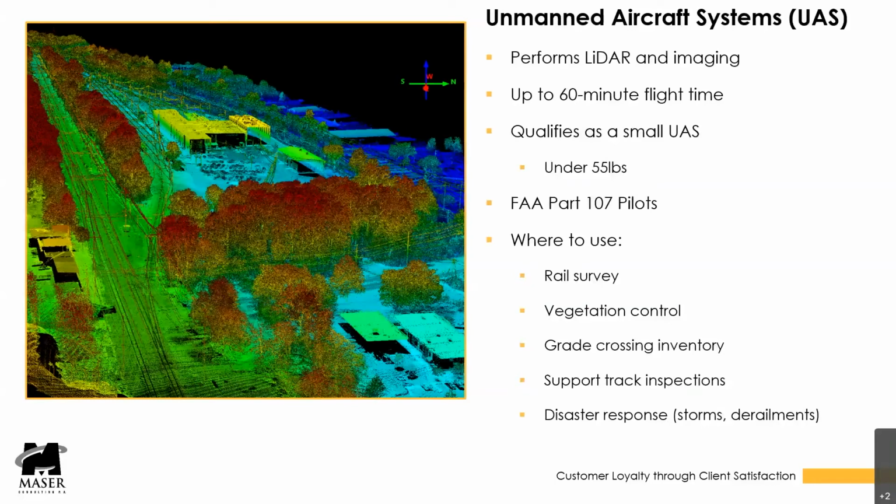The use of drones can also be helpful in grade crossing inventories, vegetation control management, where we can use video to determine where trees overgrow over the tracks and are required to get cut down. We can also use them for disaster relief, such as storms or train derailments. And we can take a smaller drone, not the copter, to get some images and help assess the situation. They could also be used to support track inspections.